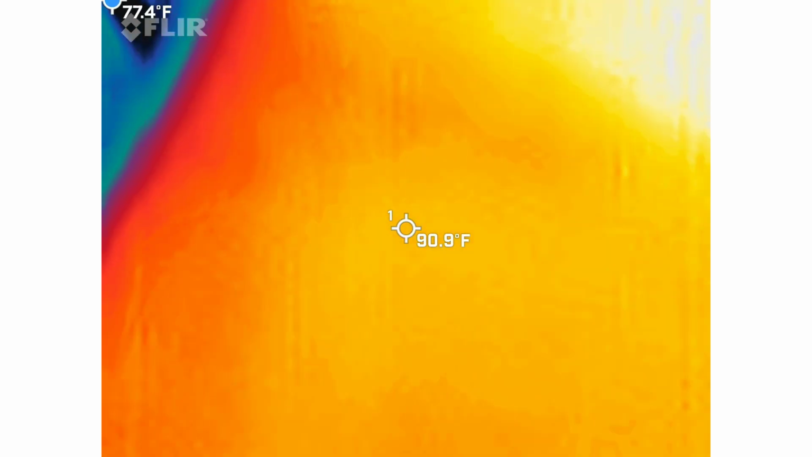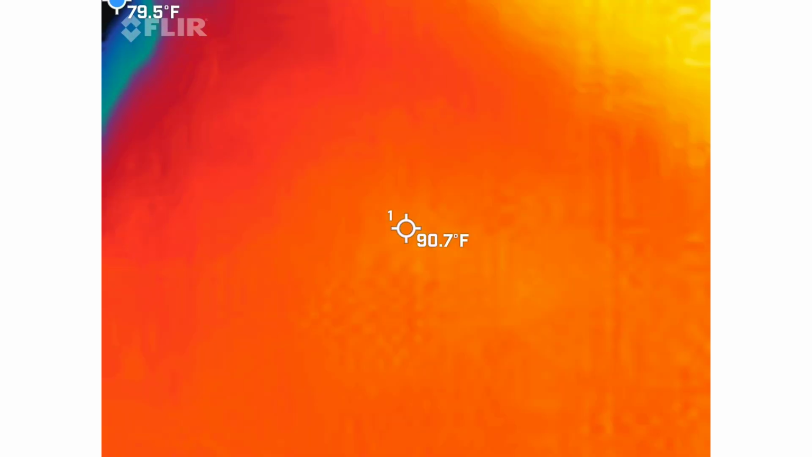The other thing you're going to try to do is keep the sky out of view. The reason being is that blue dot is going to default to the sky. Which blue dot are you talking about? That one. Okay, that one. So it's going to be bouncing around the screen the whole time.